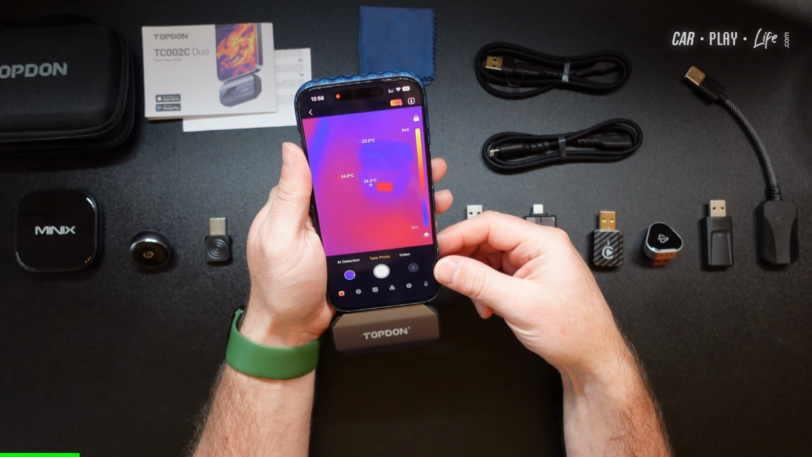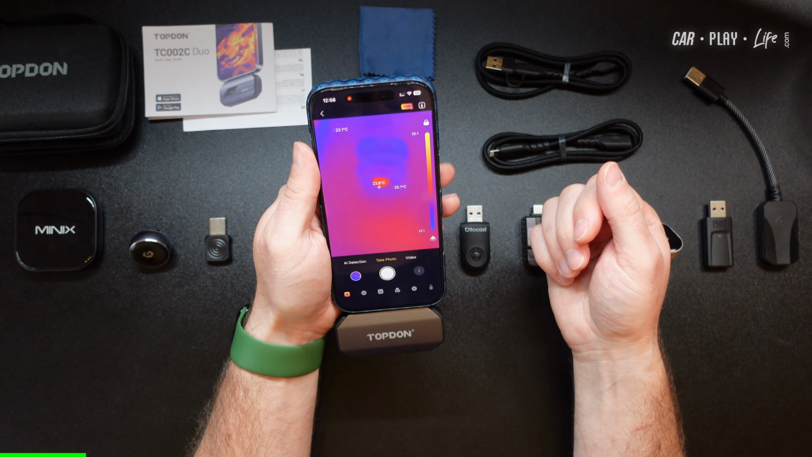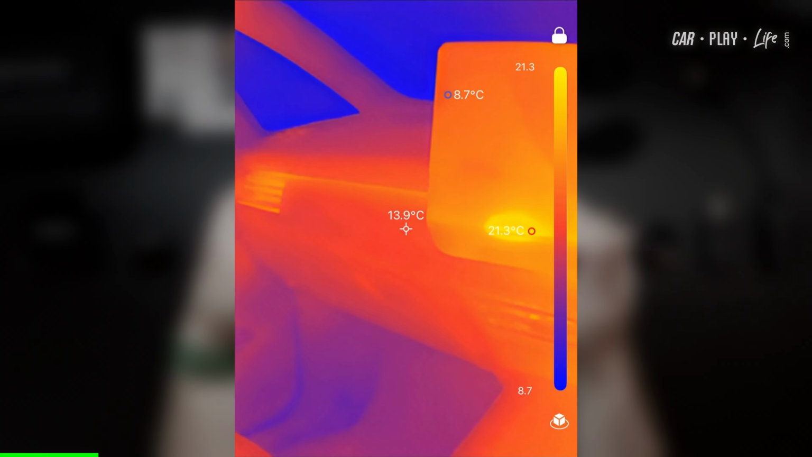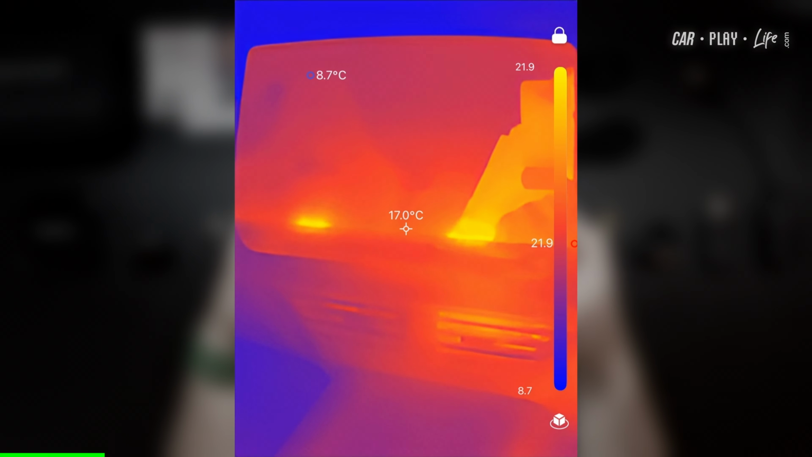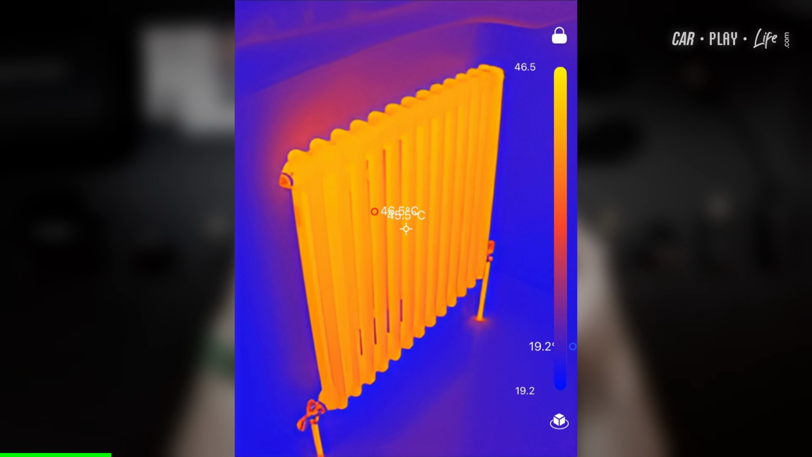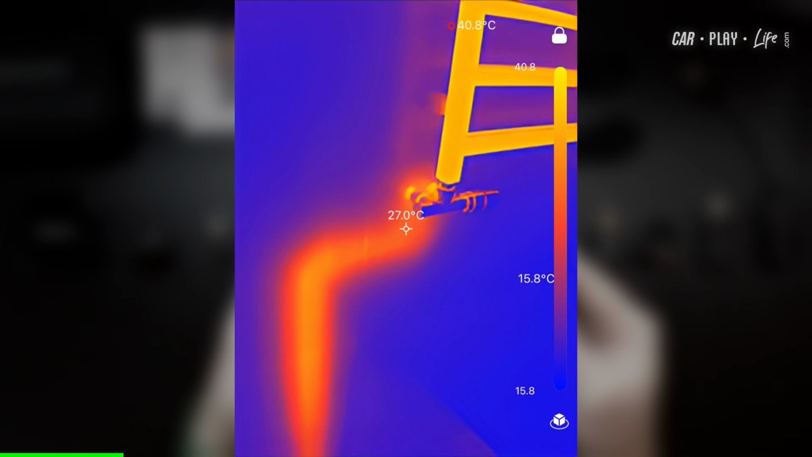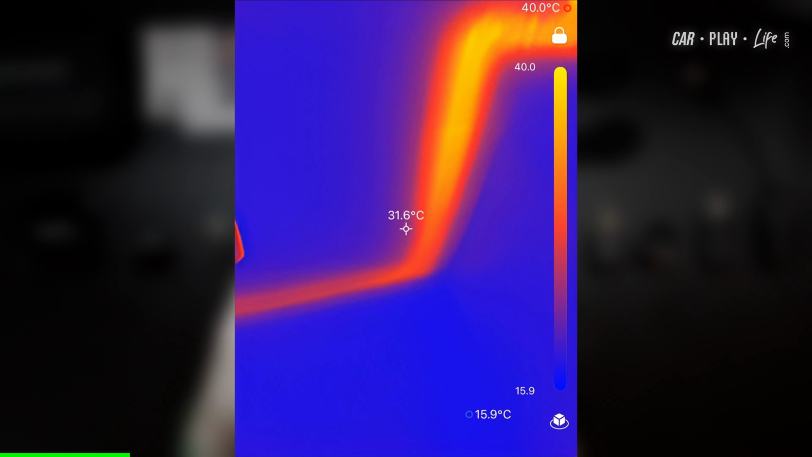With a simple download of its Topdon app and connecting the camera to the bottom of the device, everything springs to life, and you can then just use its thermal imaging camera in whichever way you see fit. Whether you're doing a diagnosis for your engine, in the home checking for cold spots or checking insulation, or generally going around your home and discovering hot or cold elements in the house as a little bit of an